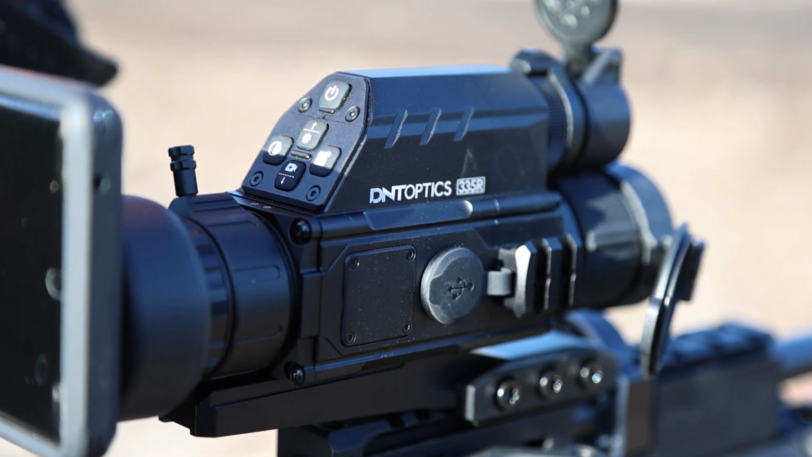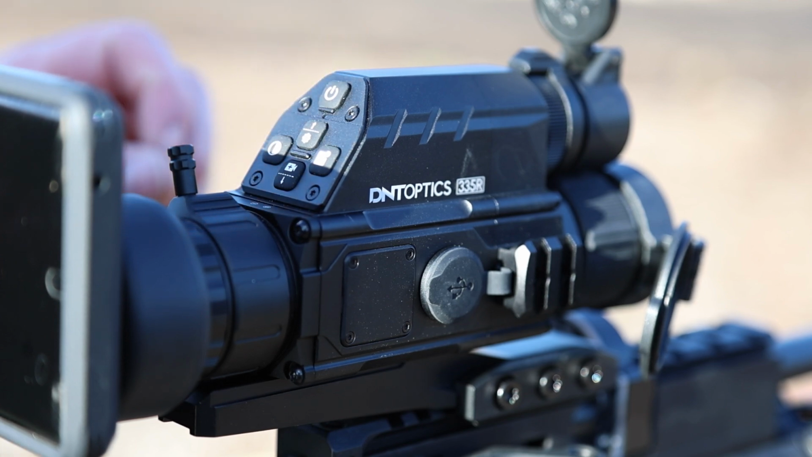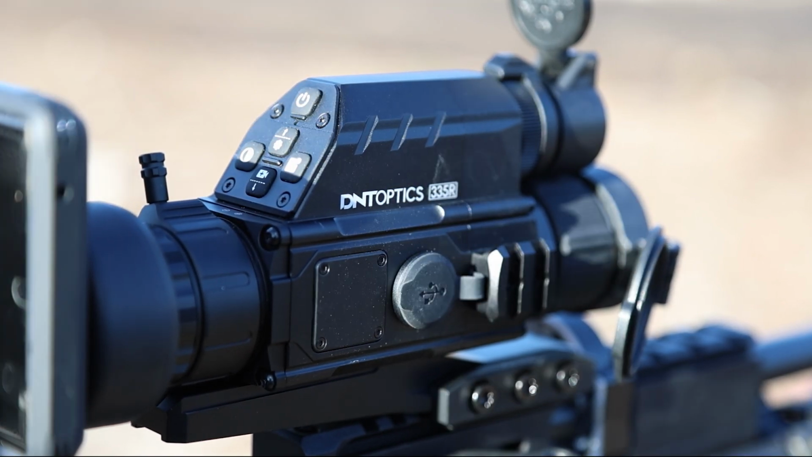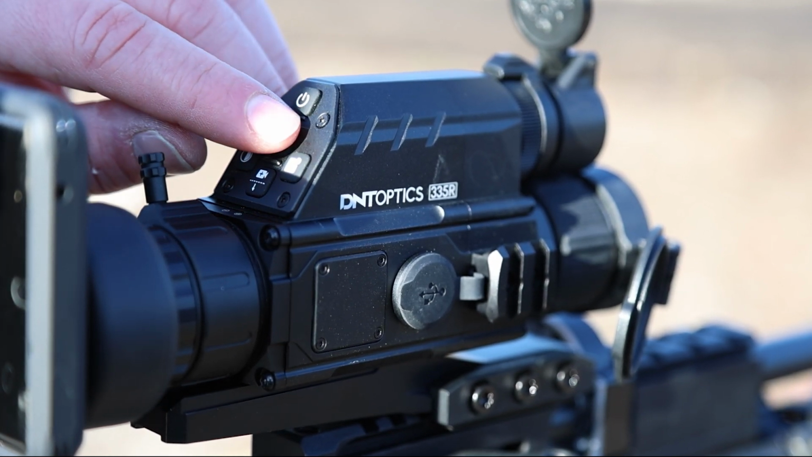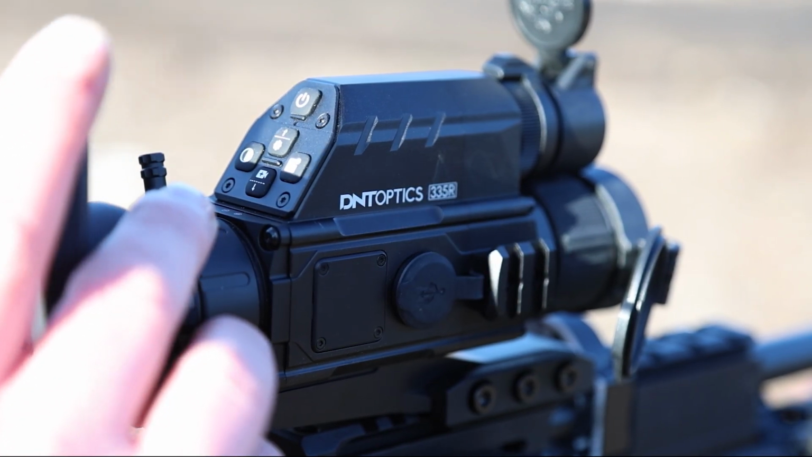There's going to be the power button, the gear icon with the up arrow, the camera button or record button with the down arrow, a contrast button, and a picture-in-picture button. The first thing we're going to do is get into our menu system, and we're going to do that by holding up the gear icon. We're going to hold that down for 2 seconds.